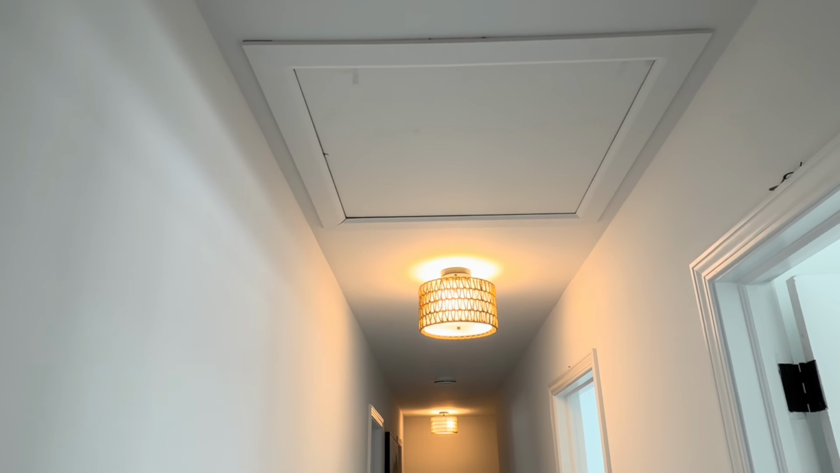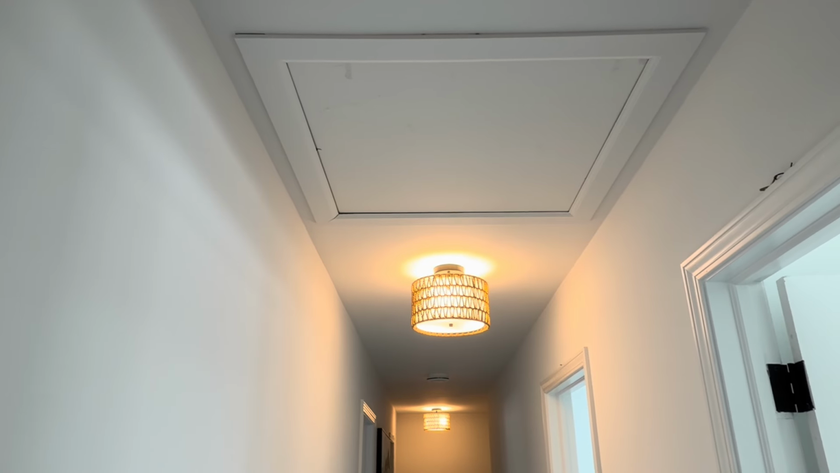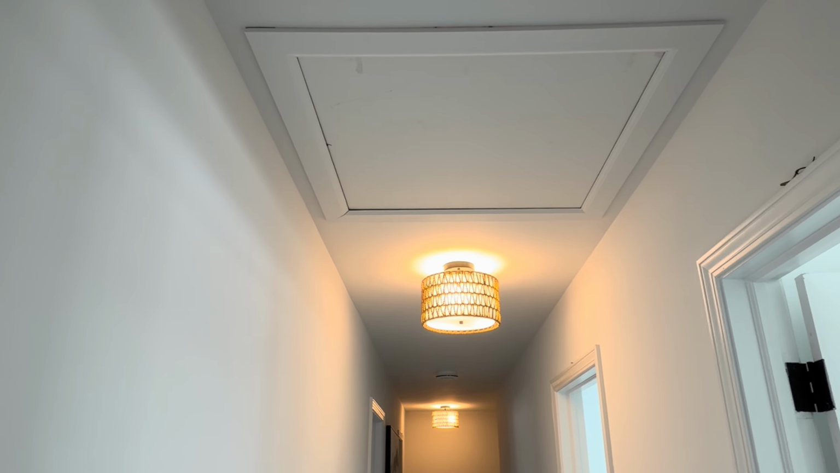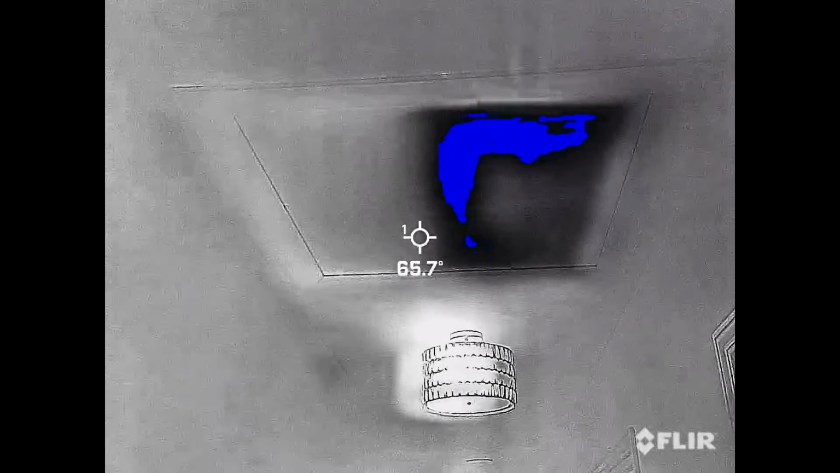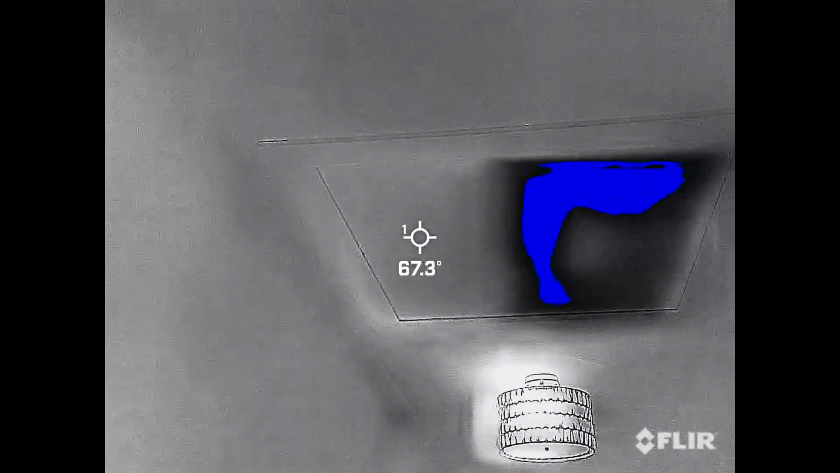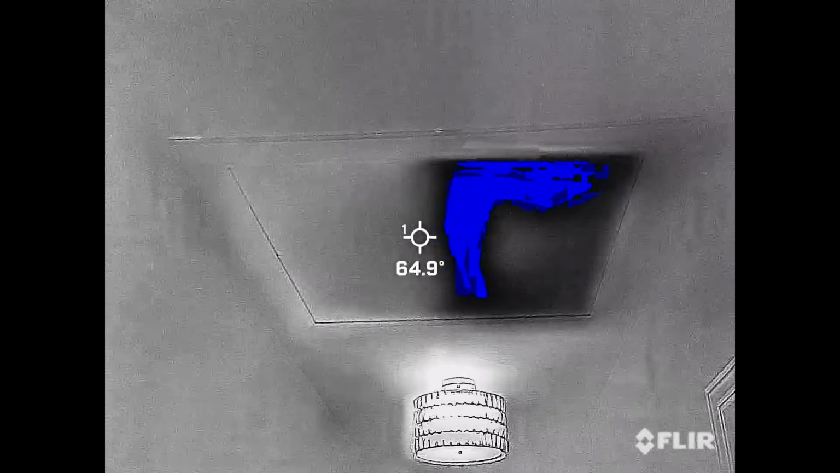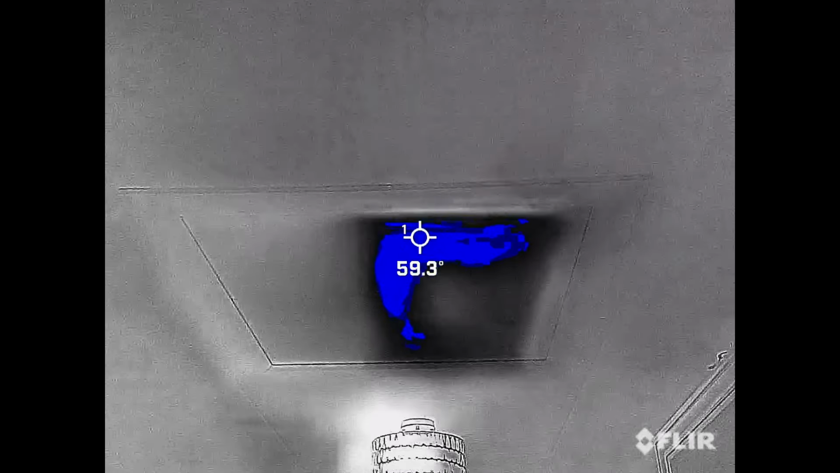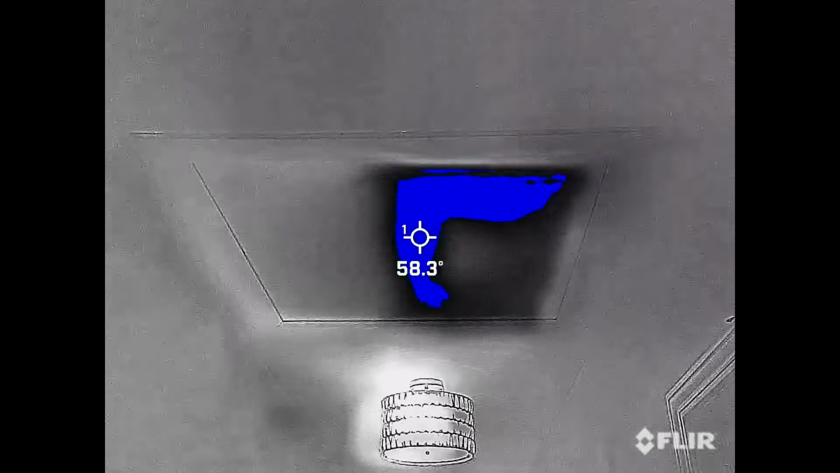This is the attic entrance in the second floor. When we switch it over to cold mode to show the coldest areas, you'll see the difference. Where it's nice and blue, half that panel is insulated. So the half with insulation, that's 67 degrees. We get over to the area that's not insulated, 58 degrees. So about a 10-degree difference just by adding a little bit of insulation on the back of that attic scuttle.